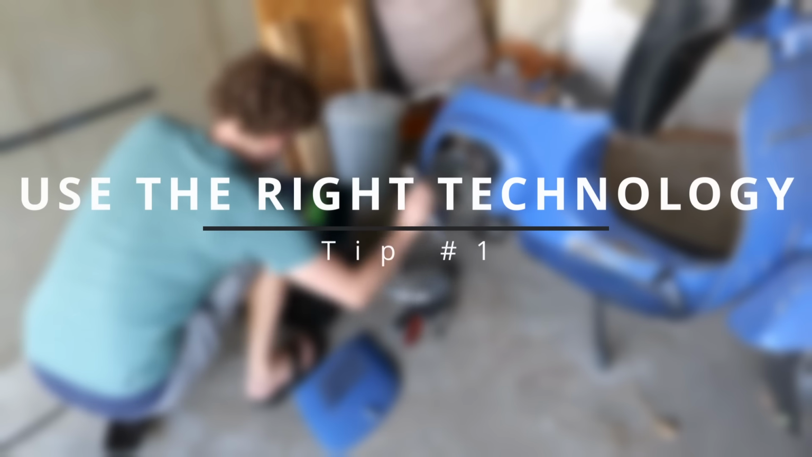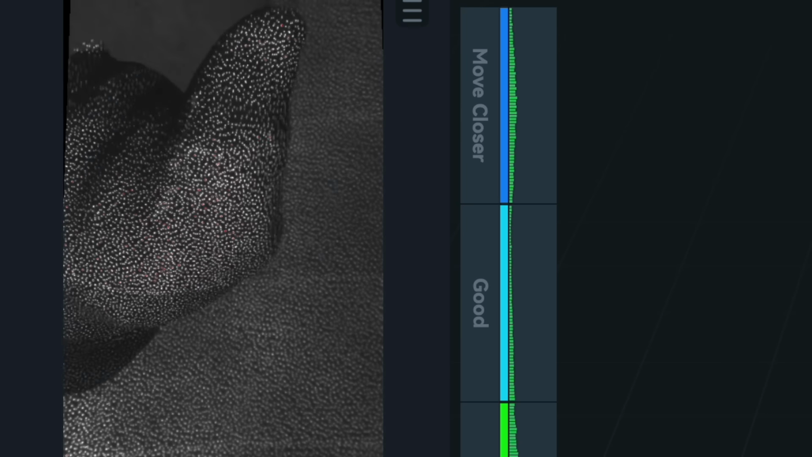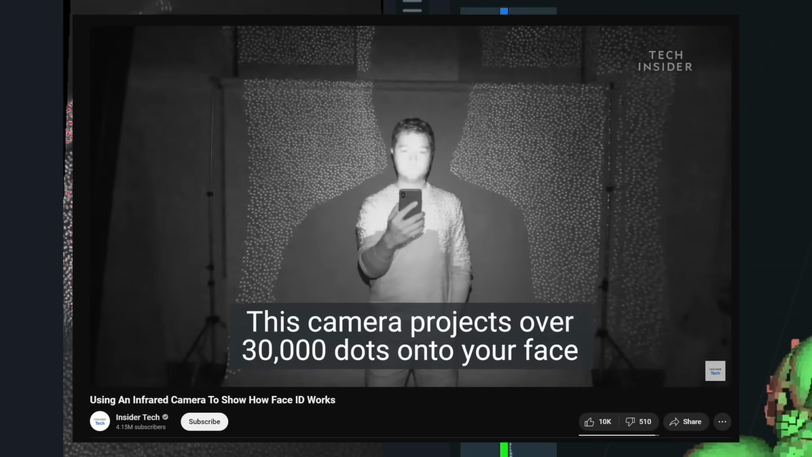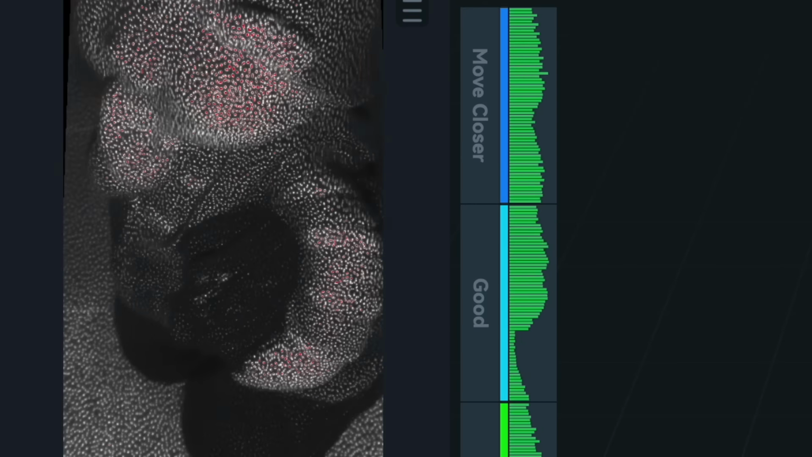Tip number 1. Use the right technology. So the Creality Raptor has two modes, blue laser and near infrared. But what's the right mode and what's the difference between them? Let's start with the near-infrared mode, which works very similar to a Face ID camera on your iPhone by projecting points onto your model and triangulating their distance.